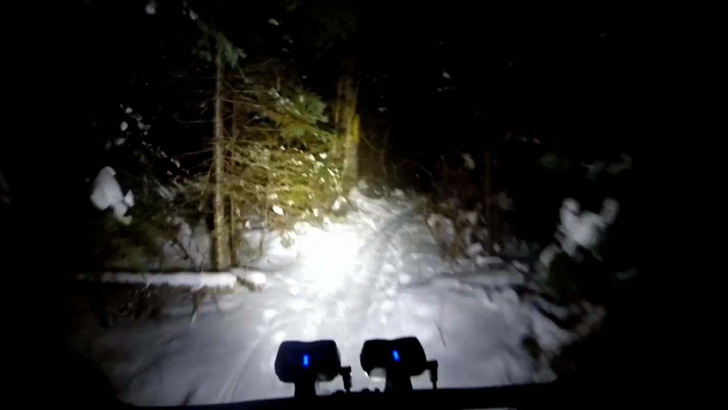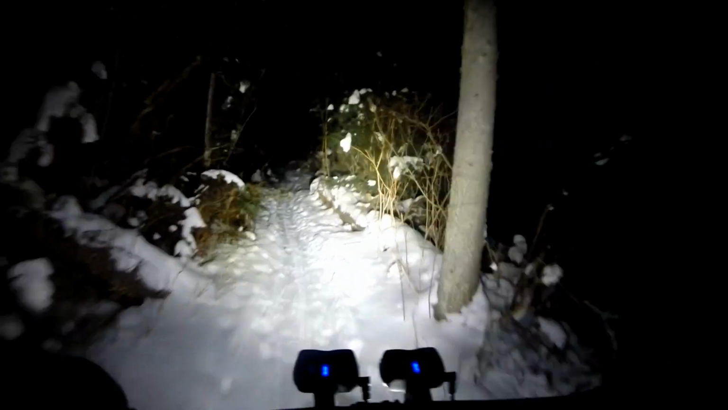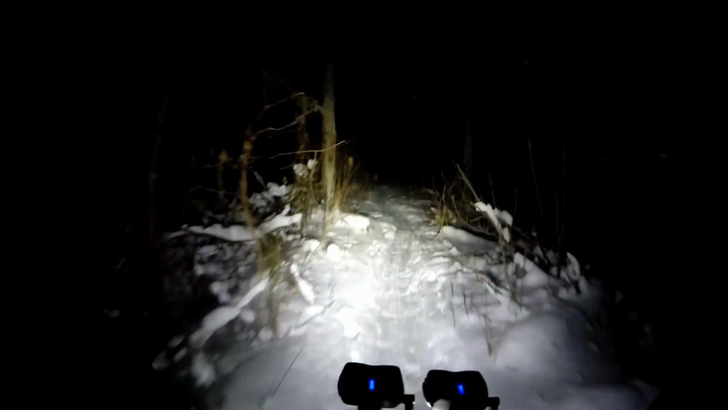These trails in the Cascades have the nicest fat biking conditions in the winter, but it's not a big trail network. I don't even think a loop in here would take 30 minutes.